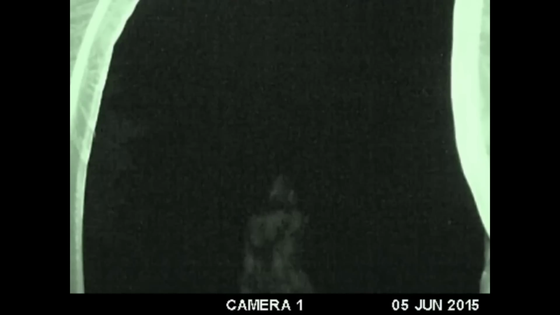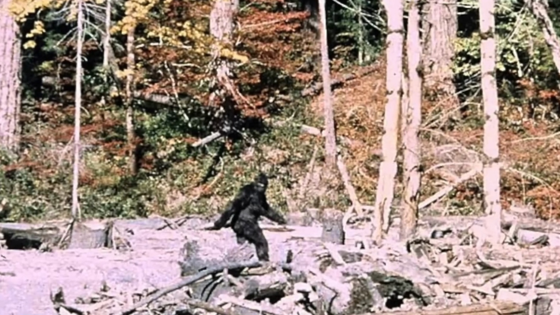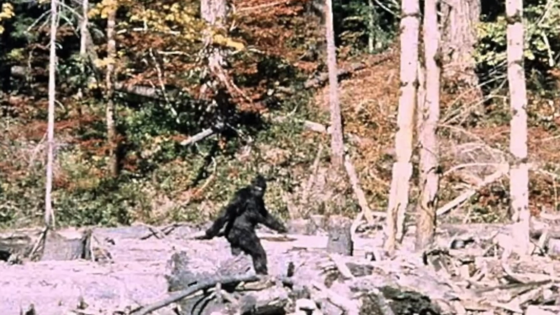Here's the gut punch. This isn't some blurry blob in the distance. When zoomed in, this thing is solid, real, and impossible to explain away. Experts are already comparing this to the legendary 1967 Bluff Creek footage, the one that stumped analysts for over 50 years. And get this. Thanks to an annoying 10-second delay in the motion sensor, we might have missed even more. What else walked through that camp in those missing moments?